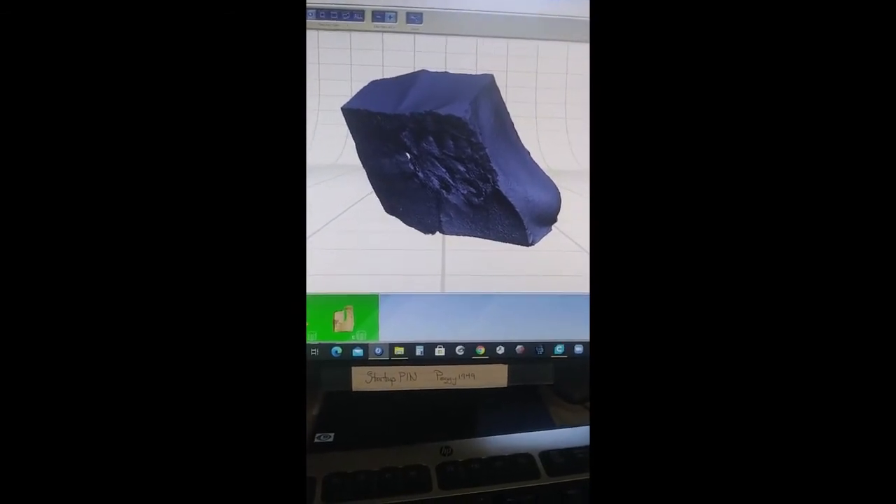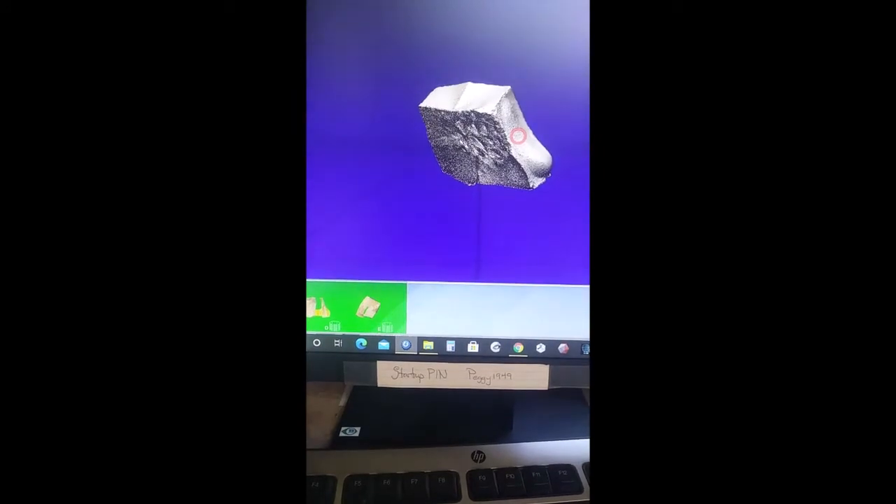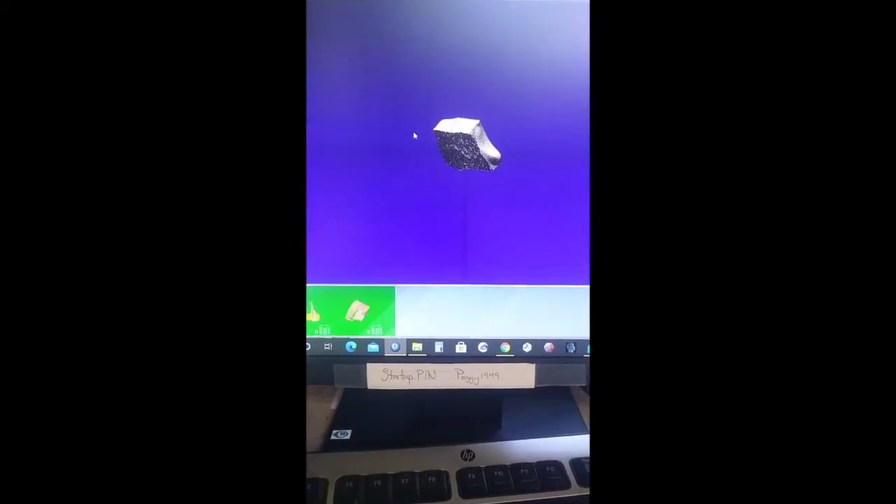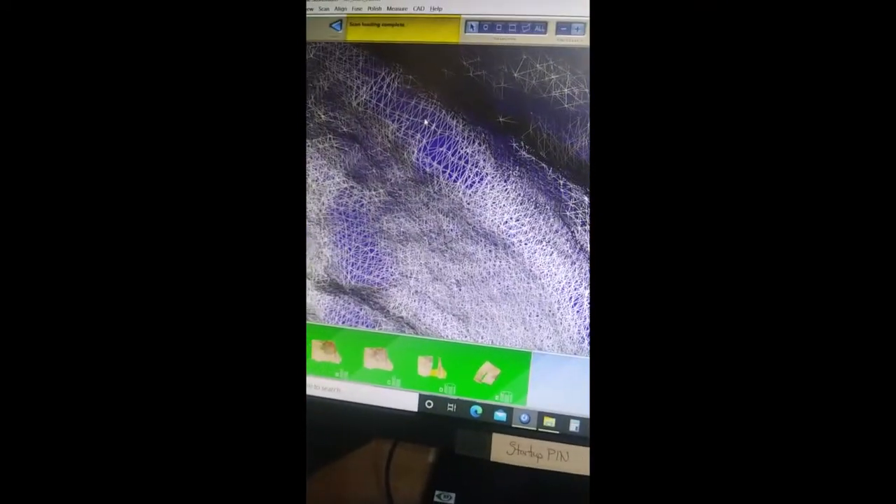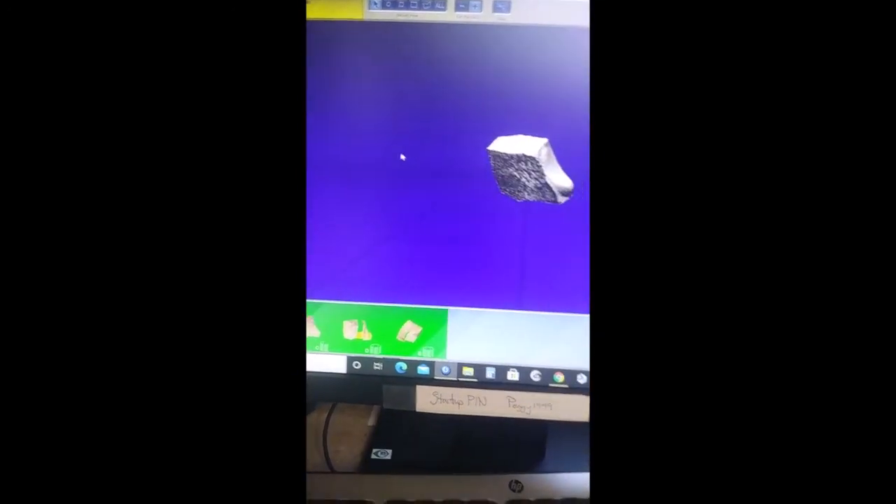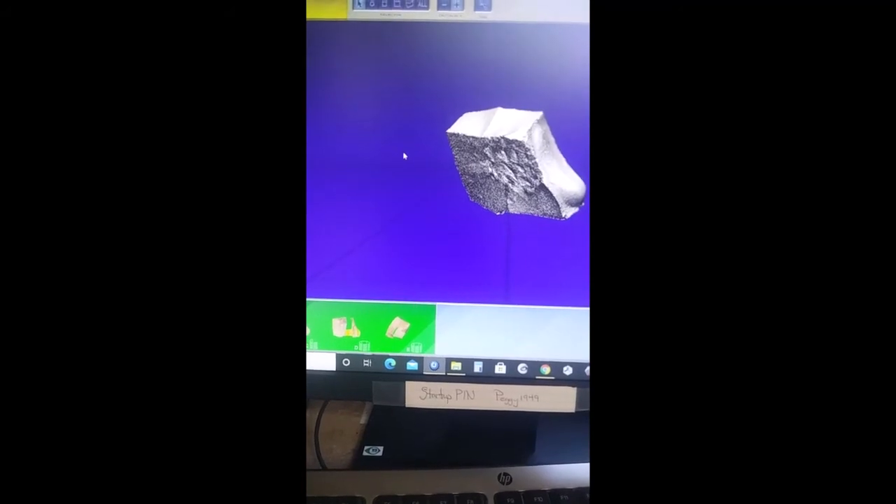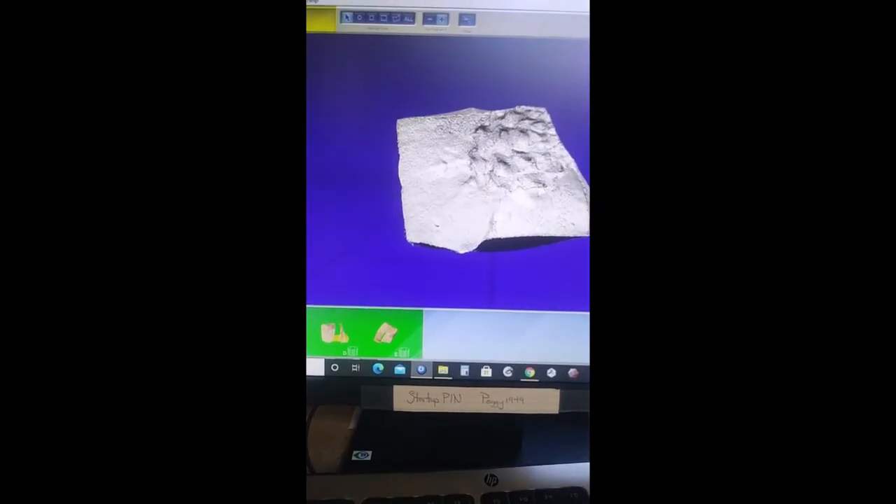Now, if I go over here and look at this part, I can actually look at my triangles. And you see that what we have is an incredible mass of triangles. So all of those scans have been laid on top of each other, but they are all still separate scans.